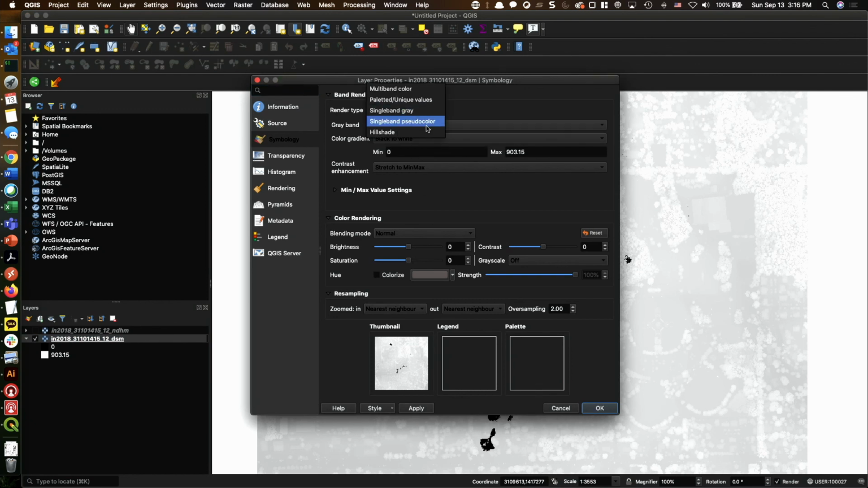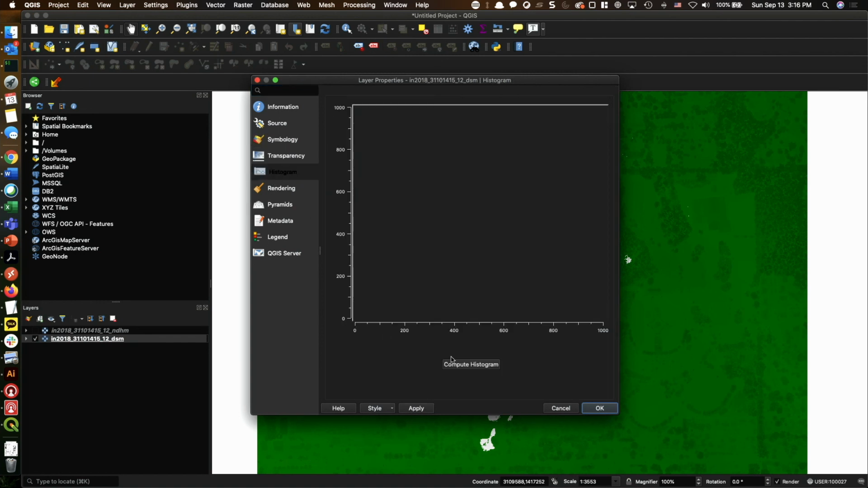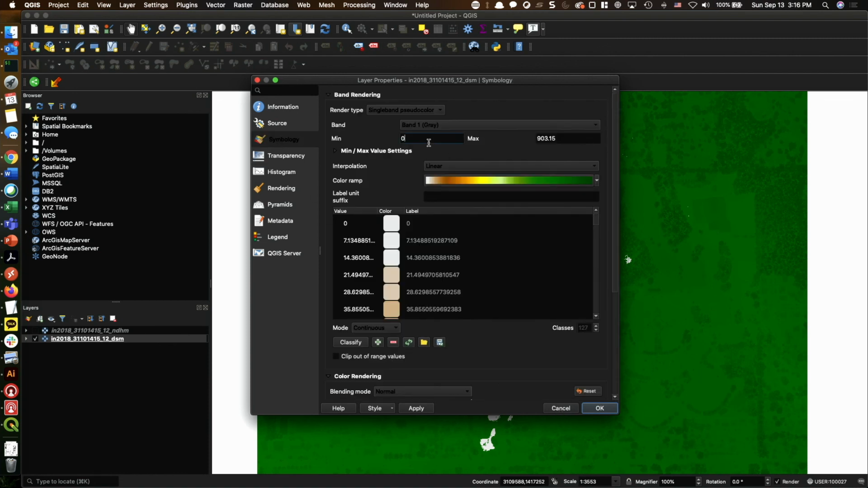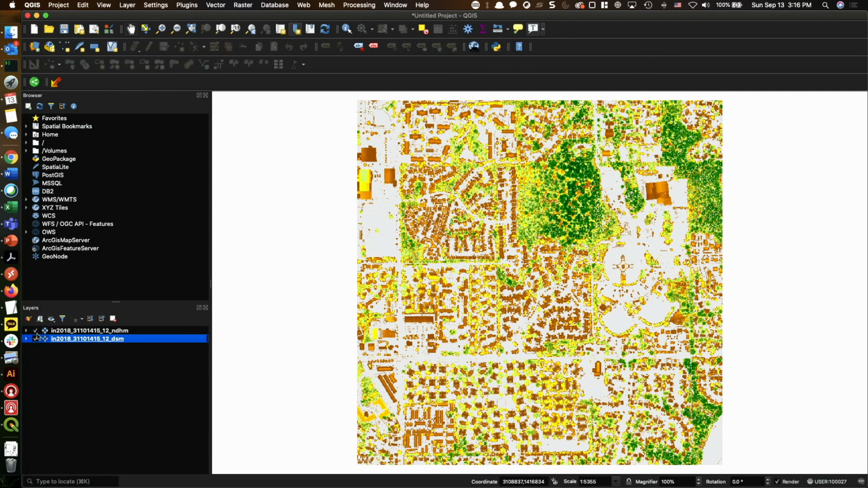Let me use a different color and a different range over here, and probably let me go to the histogram so that we can know the minimum value that we need to use, which is going to be somewhere around 700. With that information, I'm going to set the minimum to 700 and apply. That will give us a more realistic representation of elevation. This is the digital surface elevation, and this is the normalized digital height model for that specific location that you just clicked.